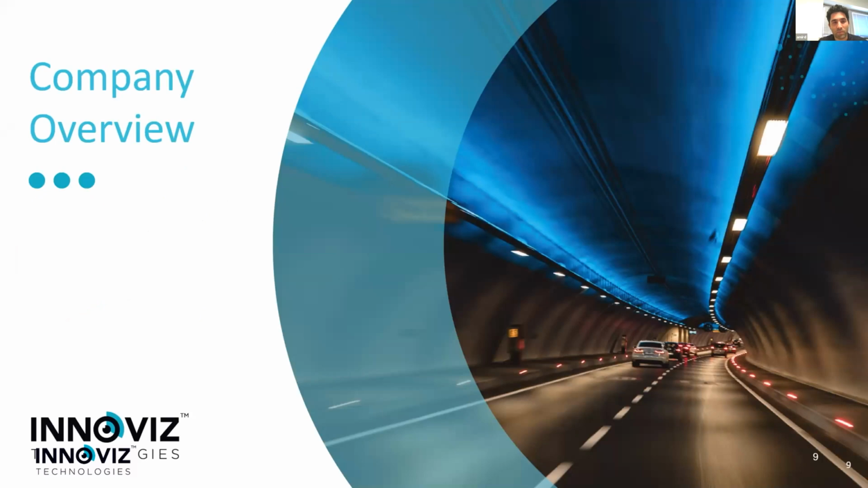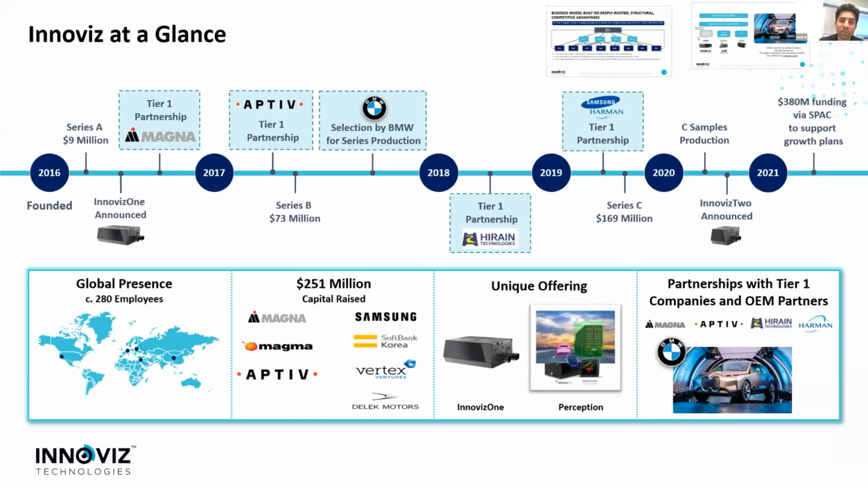With this, I'm going to give just a quick company introduction and then take questions if there are any. So Innoviz was founded 5 years ago and announced InnovizOne, which is this LiDAR. You can see a fairly small device, automotive grade LiDAR, which is now being manufactured at scale.